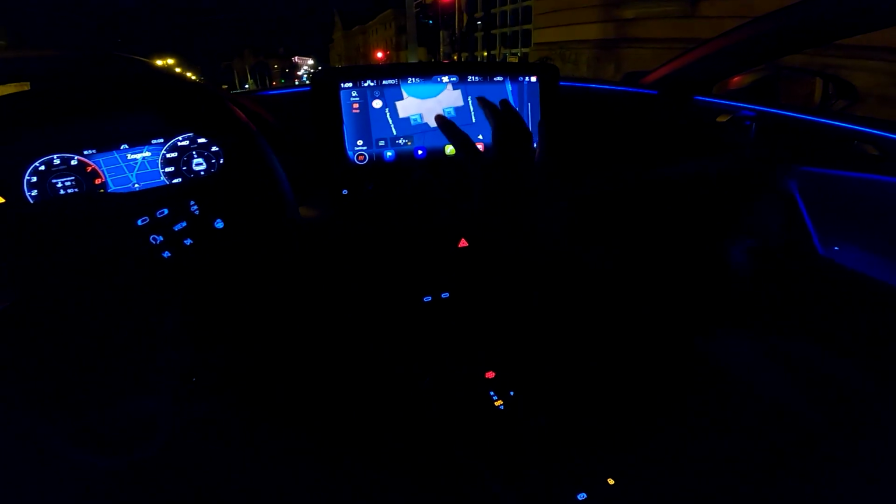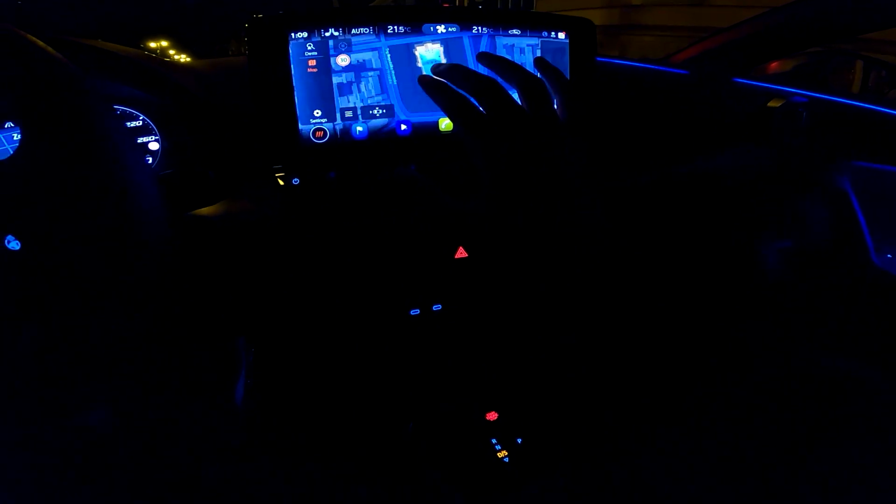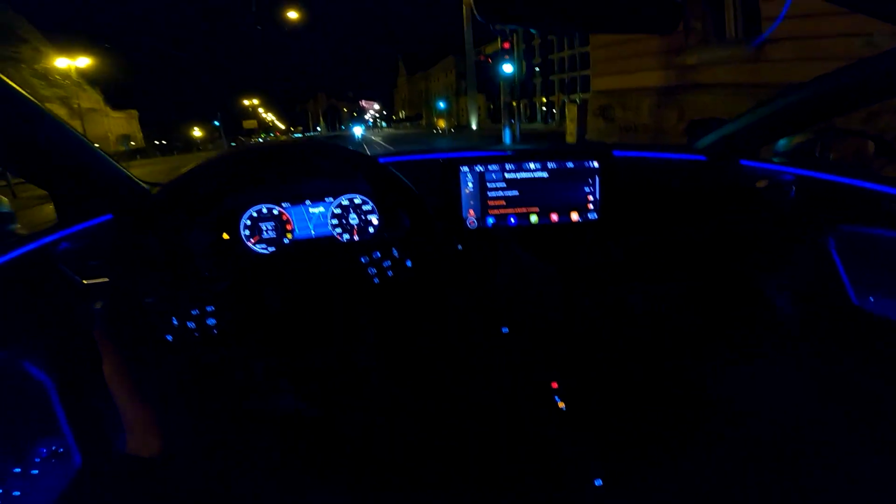Navigation is actually really nice. You see the buildings. I don't know if you can see it right now. Let's actually put on the route guidance.